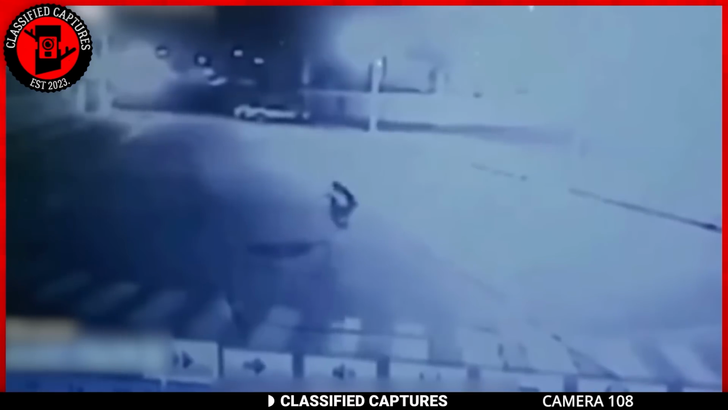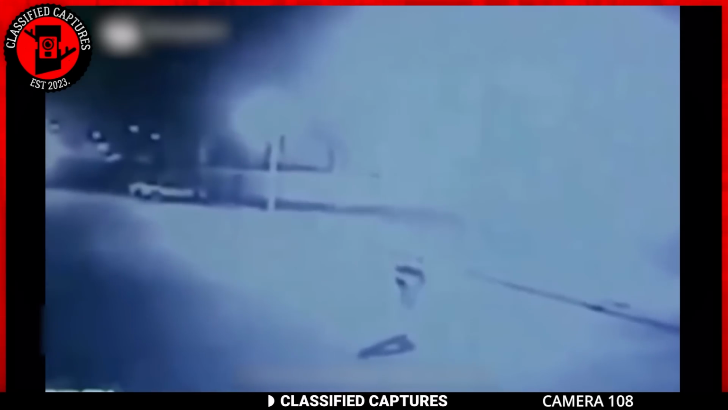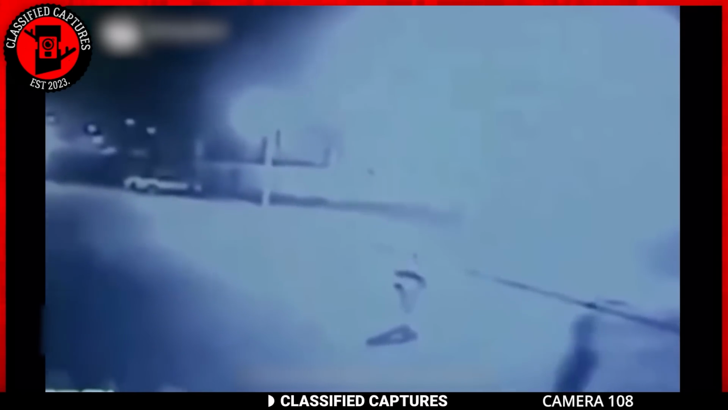From the lens of a security camera, this strange object was spotted floating above the ground. While it resembles a balloon, there's an undeniable sense of sinister mystery surrounding its shape and presence. After a while, a man passing by comes face to face with this inexplicable entity and stops right there with shock or perhaps fear. If it's a balloon and not something to worry about, why would he have such a reaction? Unfortunately, we don't know who he is and we can't follow up to ask what he saw.